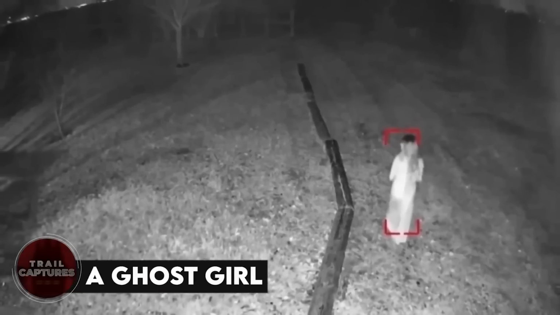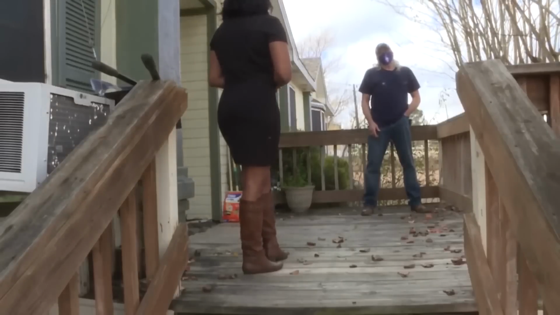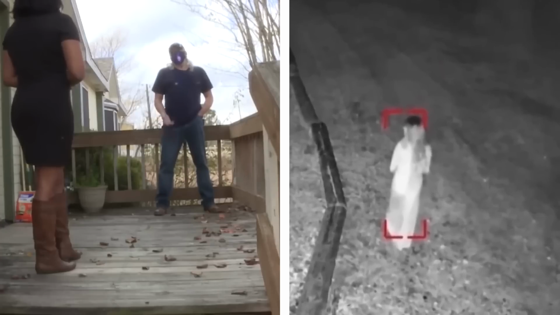A ghost girl. A home security camera in Texas ended up recording a girl dressed in all white walking through the backyard. When the family saw it, they were all perplexed, as the girl was not someone they knew or had ever seen. But then, who was it? A ghost? Or just someone pulling a prank?